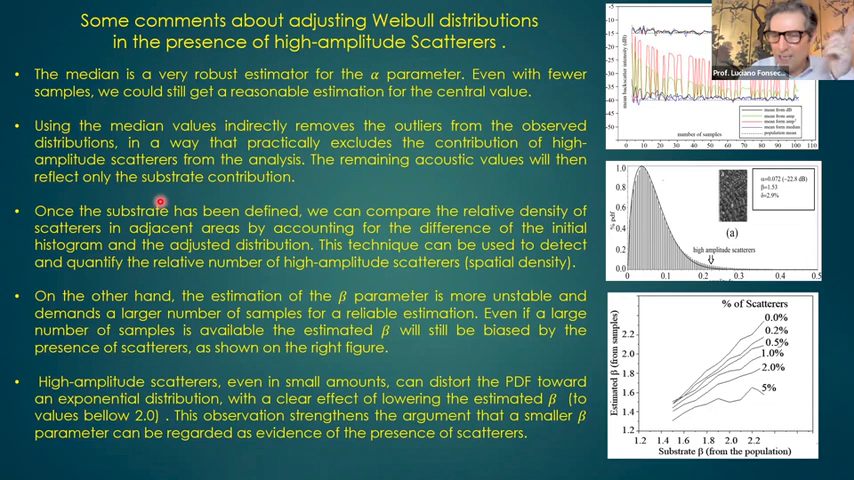So, okay, but once the substrate has been defined, in the statistical analysis I removed the outliers, which are the high amplitude scatters. I get the substrate. Now that I define the substrate, I can see a difference between the observation, which is this histogram here, those bars, and the adjusted distribution, okay?